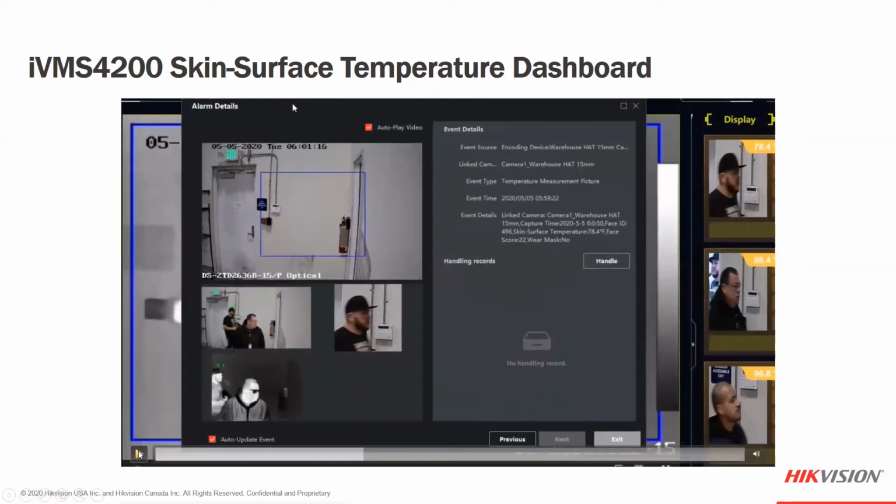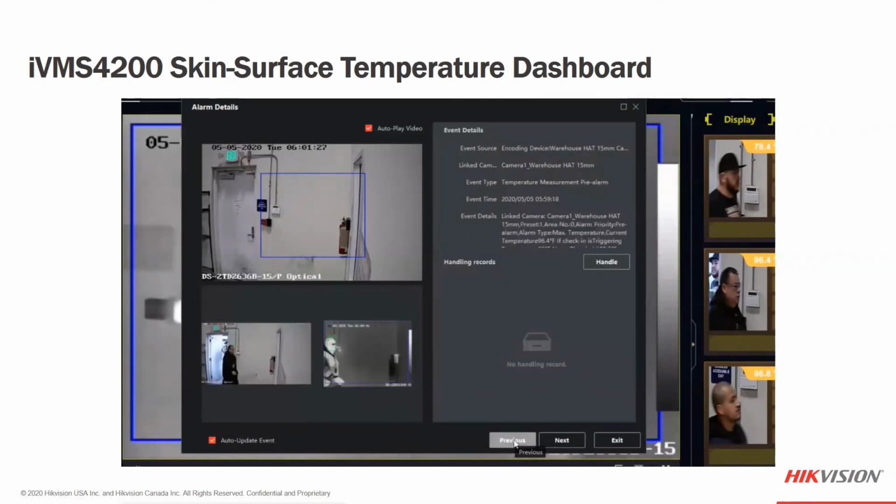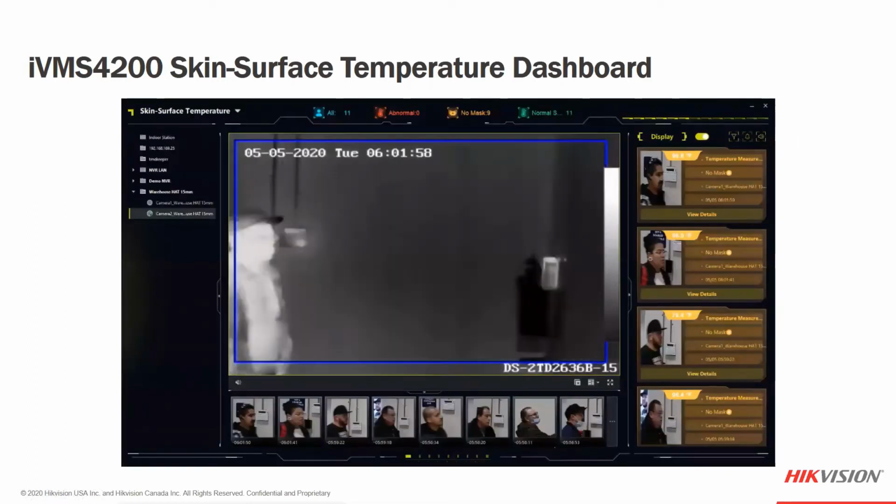This is another form of notification as well that could happen. If you're not using the dashboard, you want to just use the pop-up monitor through the software. We do have the pop-up, which gives us both visible light and thermal image. It gives us kind of what happens, and it will allow us to go through a couple of additional events, so we can see maybe the previous events. As you have the software open, all of this is reviewable.